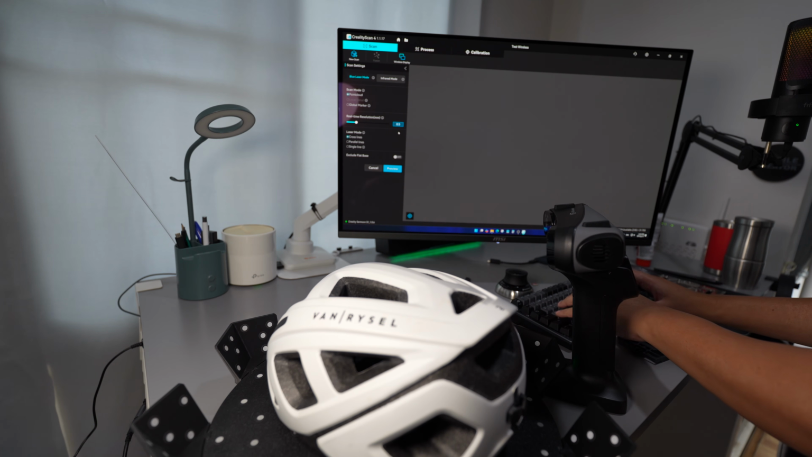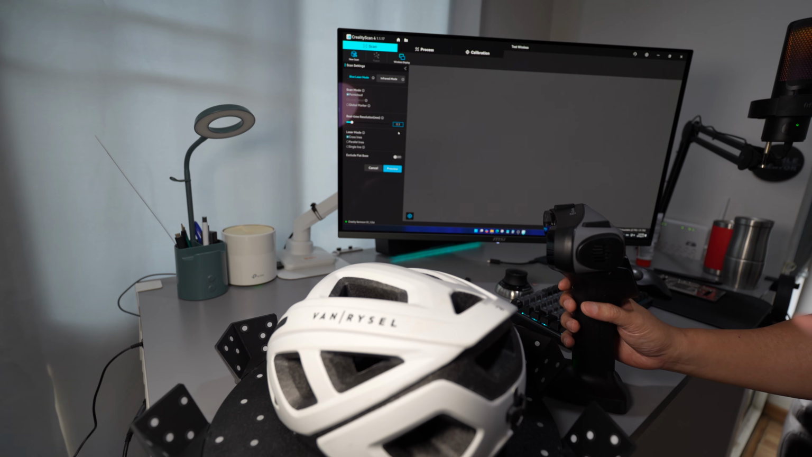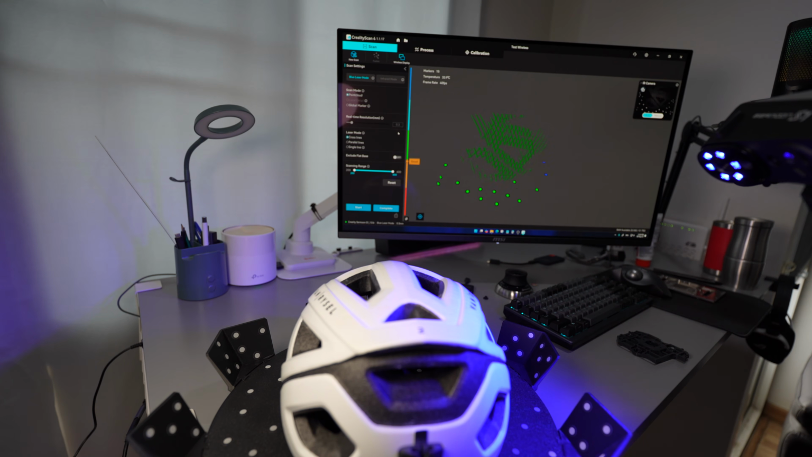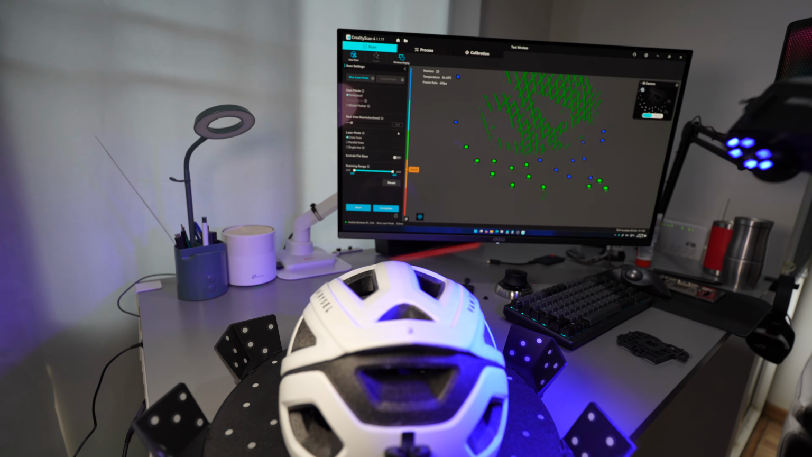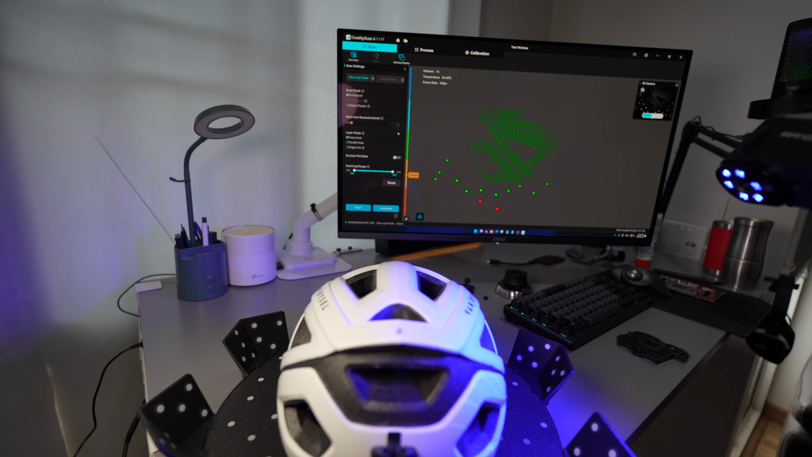So I'm going to choose 0.3mm for this helmet and scan with the cross line. With the Wi-Fi handle, the speed that you are going to get is reduced from 90 frames per second to 40. So it's going to be slower than connecting it directly with the cable.